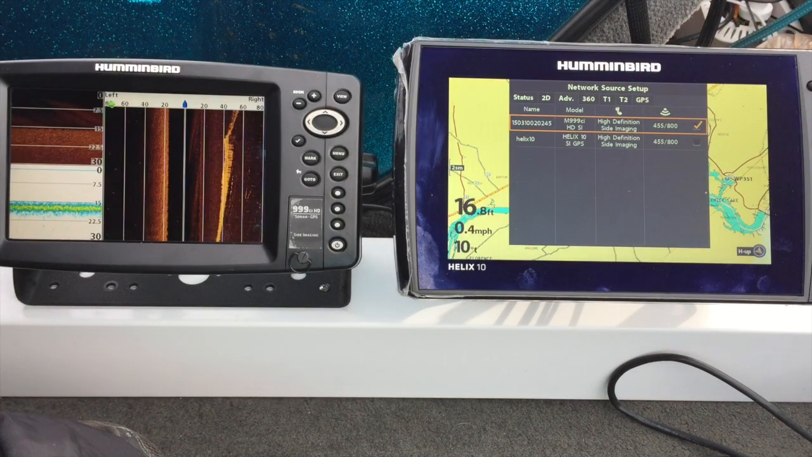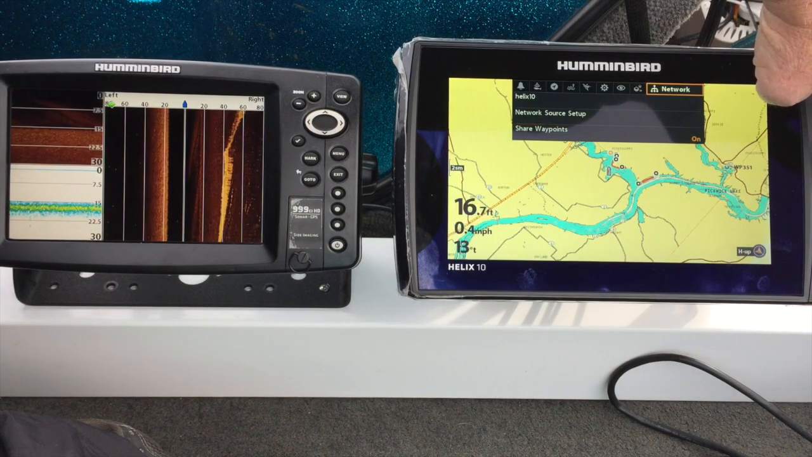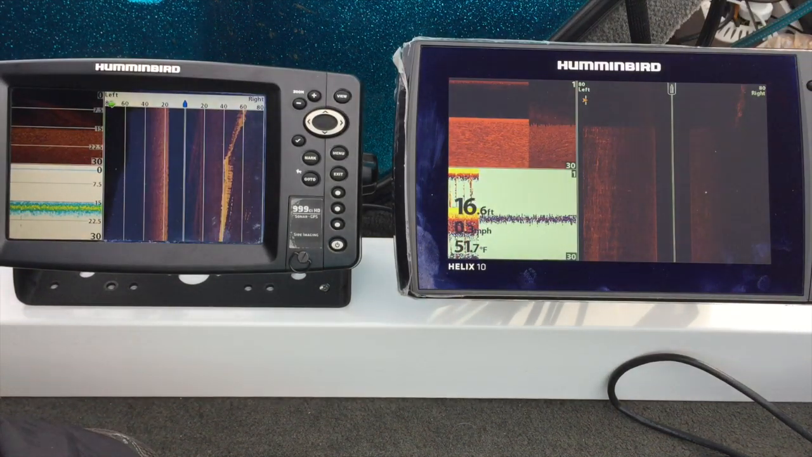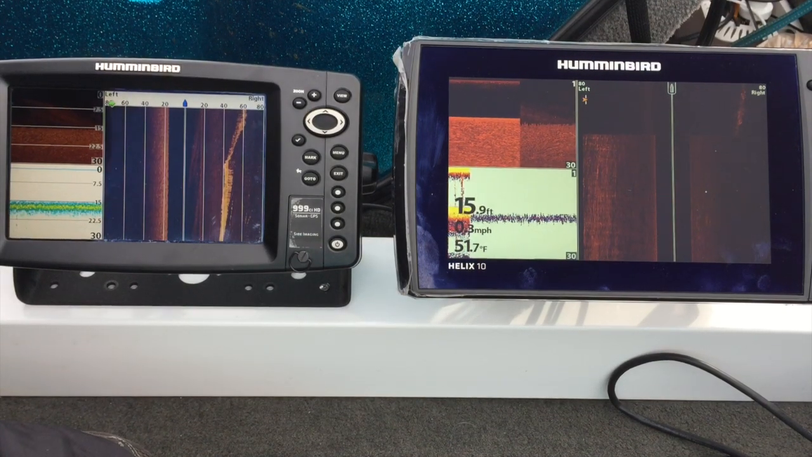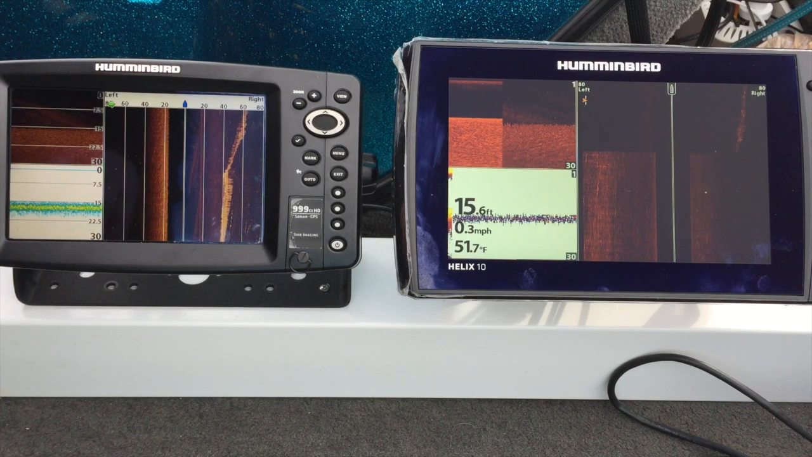All right, that's setting both of them to use the 999 transducer. Okay, so let's exit out. All right, I think I've got it, okay, there we go. Now, let's give them just a second to refresh. And then we're going to pull the 999 transducer out of the water.